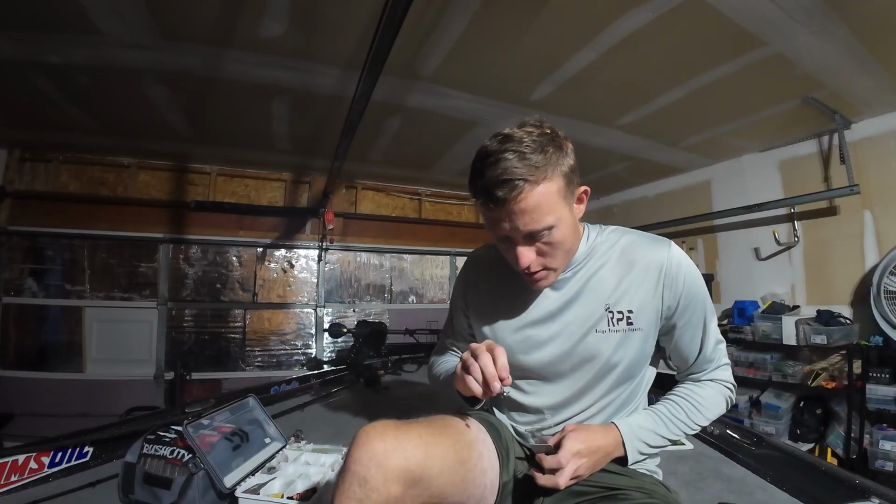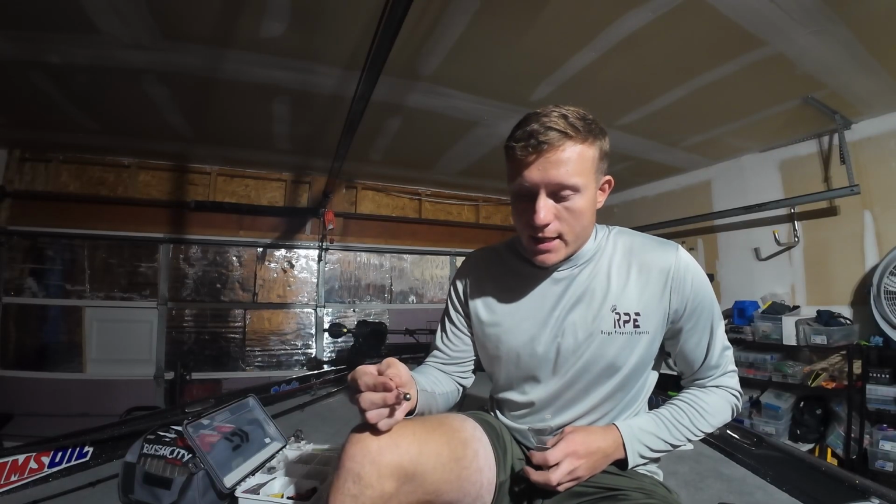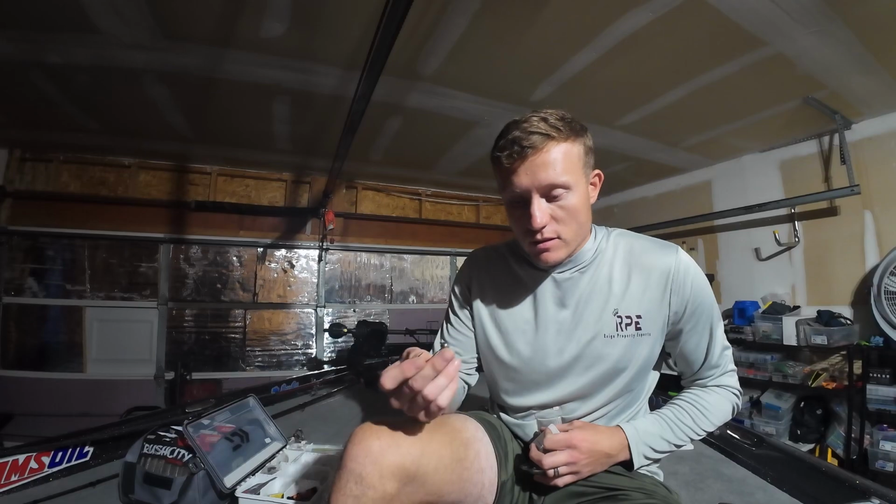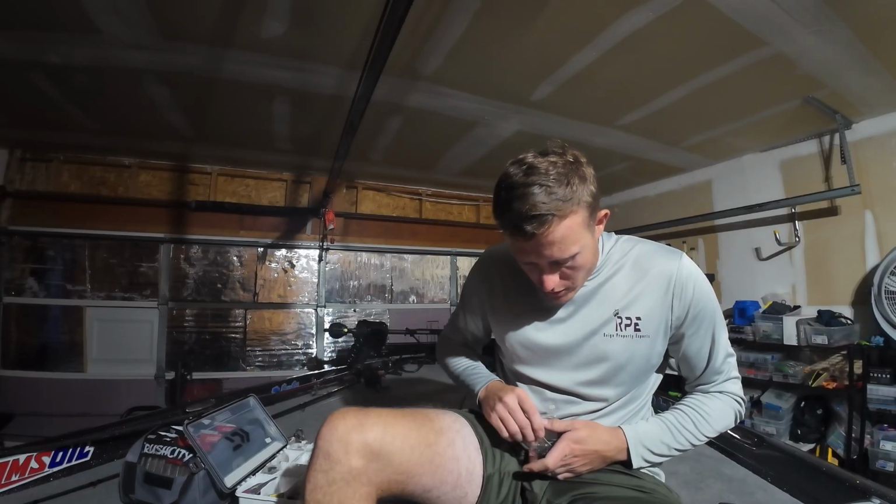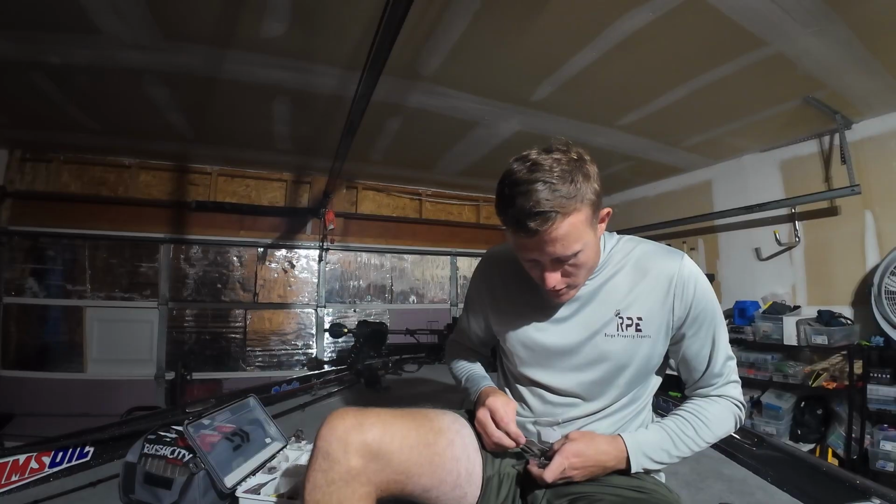Some people don't know. You can take these and heat them up and get that hook out of there, and you can actually switch the hooks. So if you would like a different hook, you can get a different hook that fits in it, and it'll work fine. So you can do that as well. So those are a couple things that I've learned this year, really, minnow fishing, I guess.